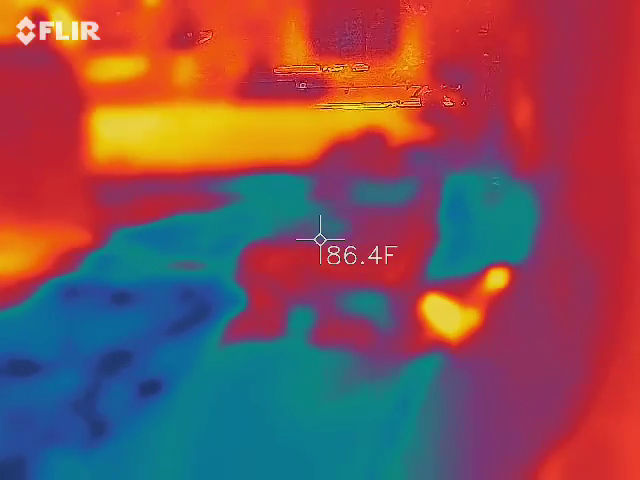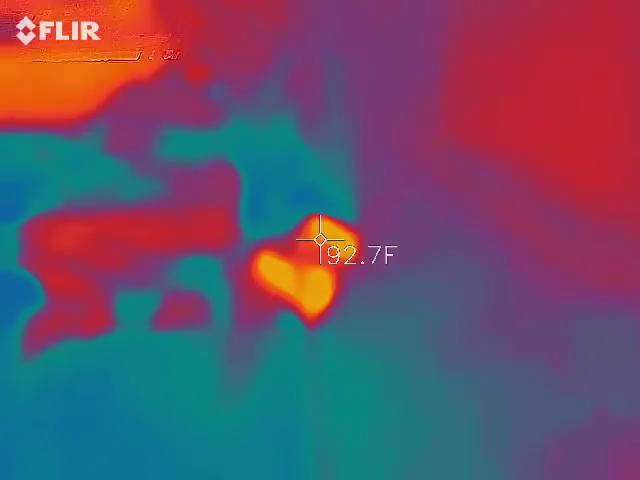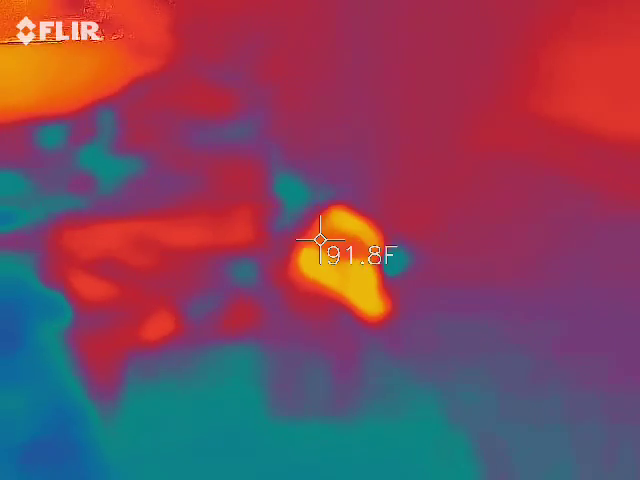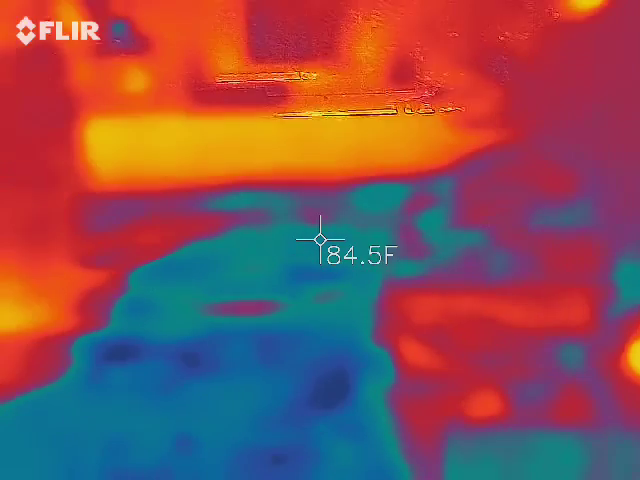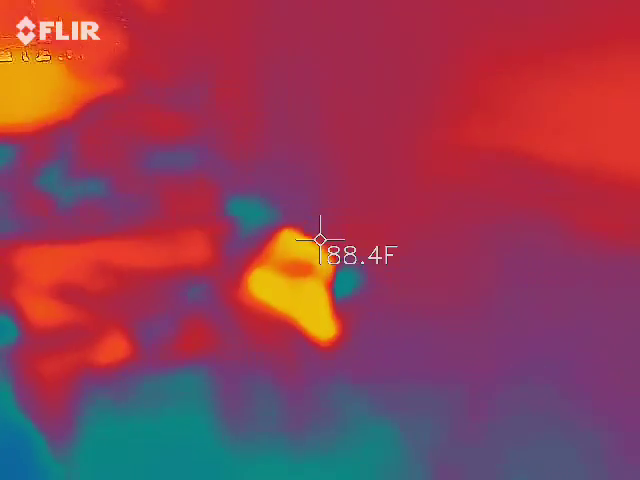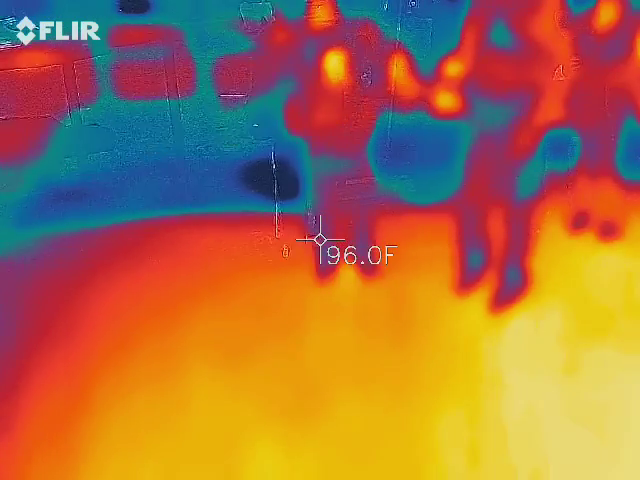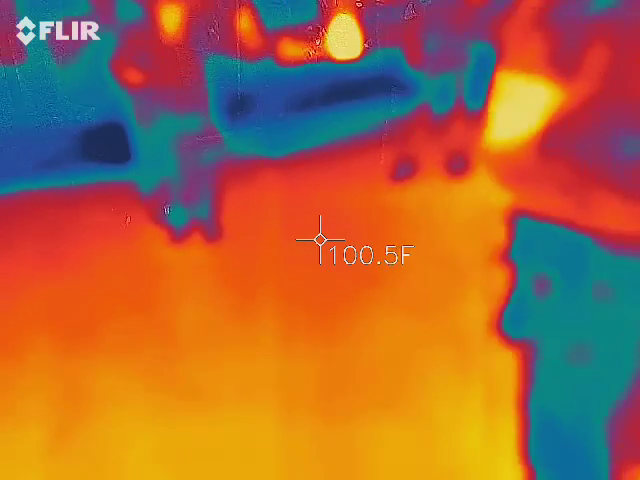We got a little red. Look, I have to live back here. You get any more? You getting any little white dots anywhere? No.